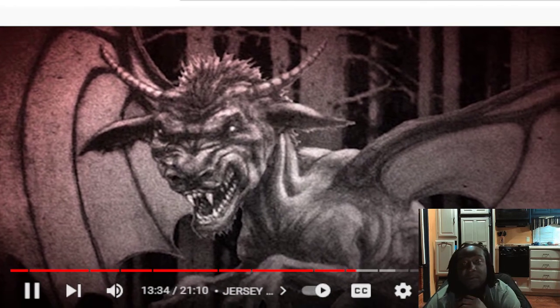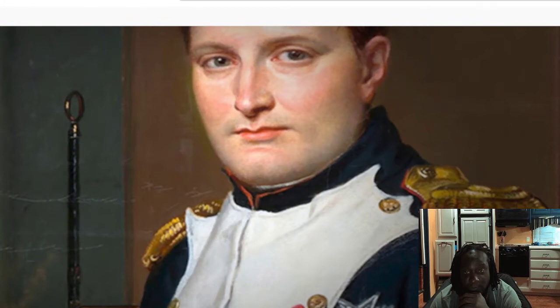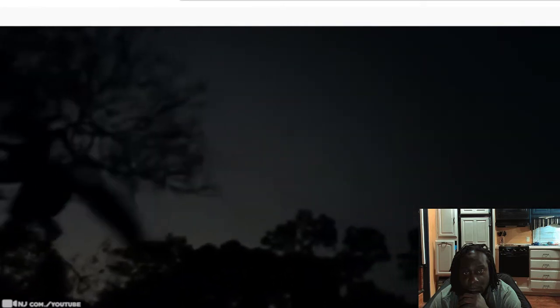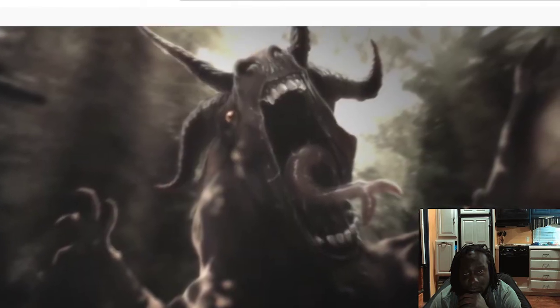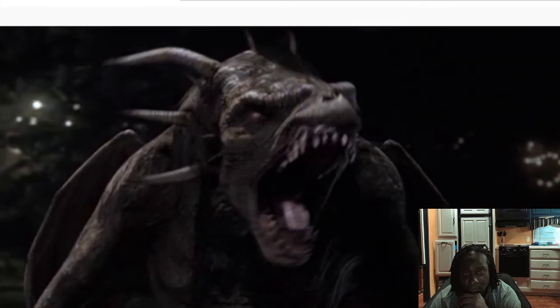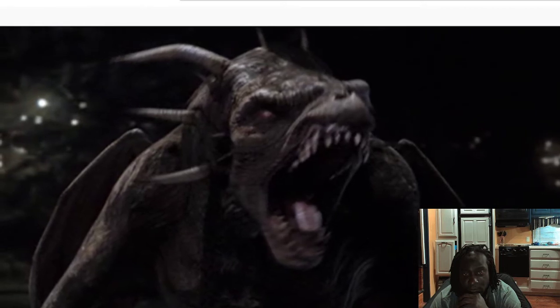Described as emanating a high-pitched, blood-curdling scream. One of the first reported sightings was in 1812, when Joseph Bonaparte, Napoleon's older brother, claimed he saw the Jersey Devil while hunting in the area. The Jersey Devil's fame solidified itself in January of 1909 when nearly 1,000 reports came in from eyewitnesses throughout South Jersey claiming they'd seen it.